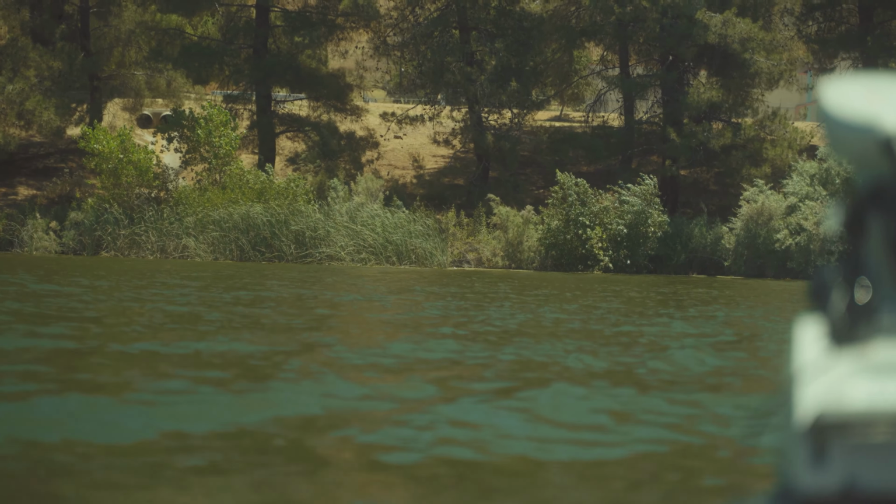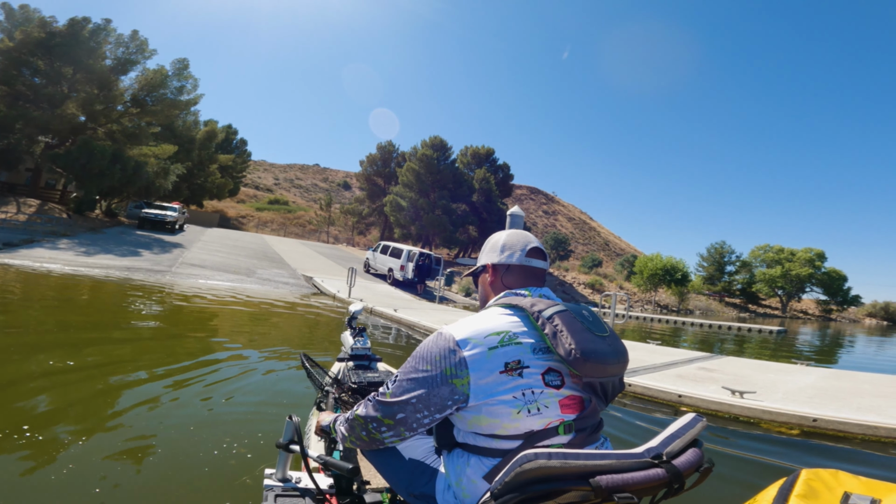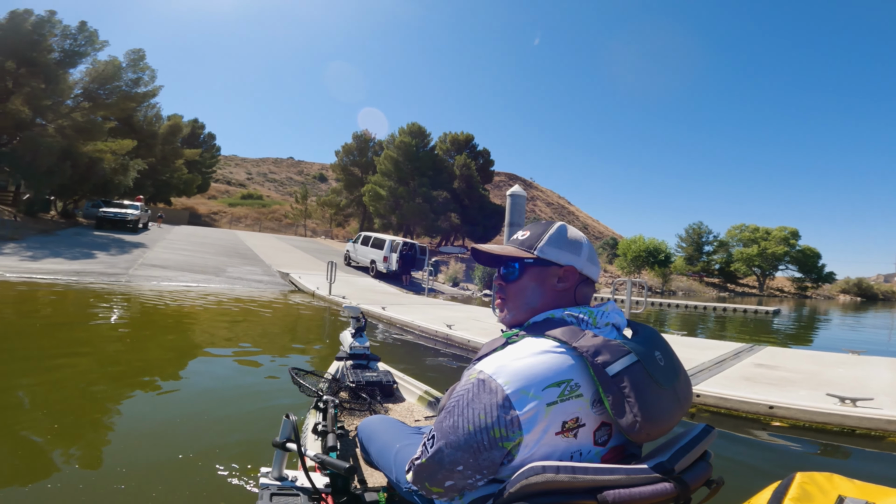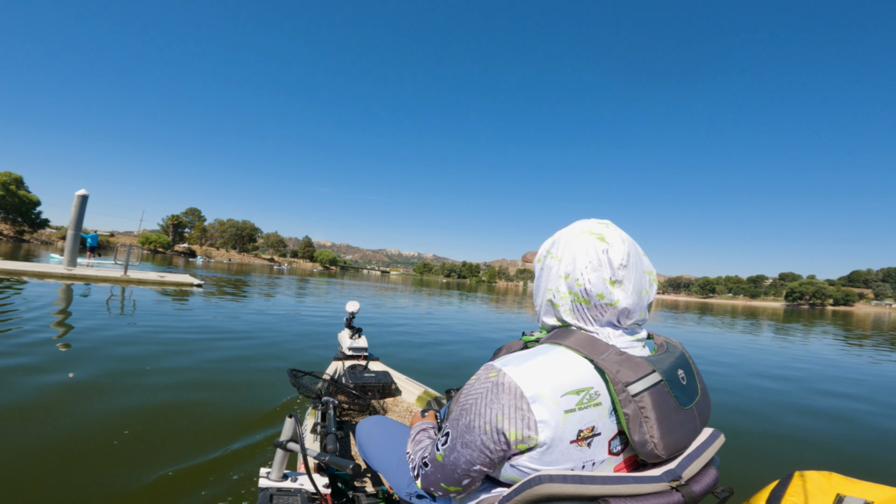Just don't know if I'm gonna use the long setting or the short setting, but it's a bigger handle. Should work a lot better than what I've been using. Hopefully I'll break less fish off. We're gonna go work all shallow. Let's work these brush piles right here first, see if we can get any luck.